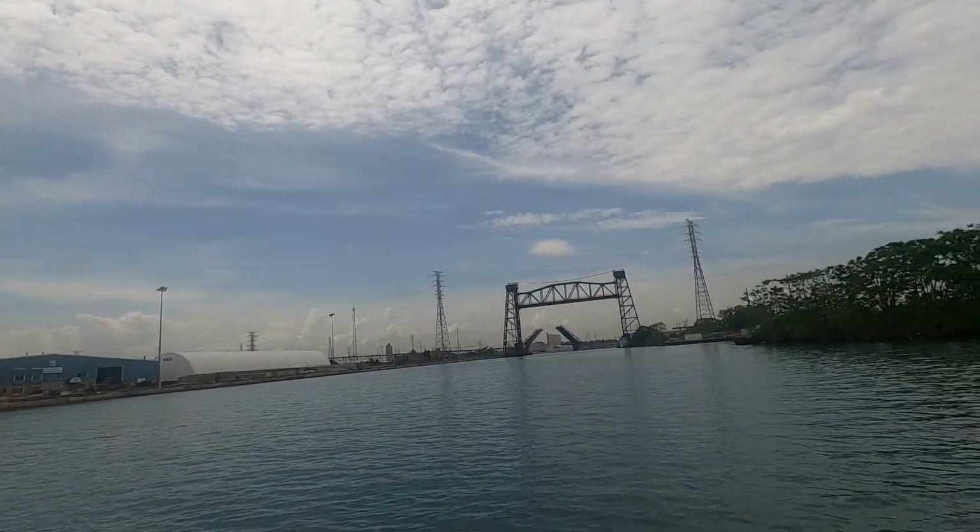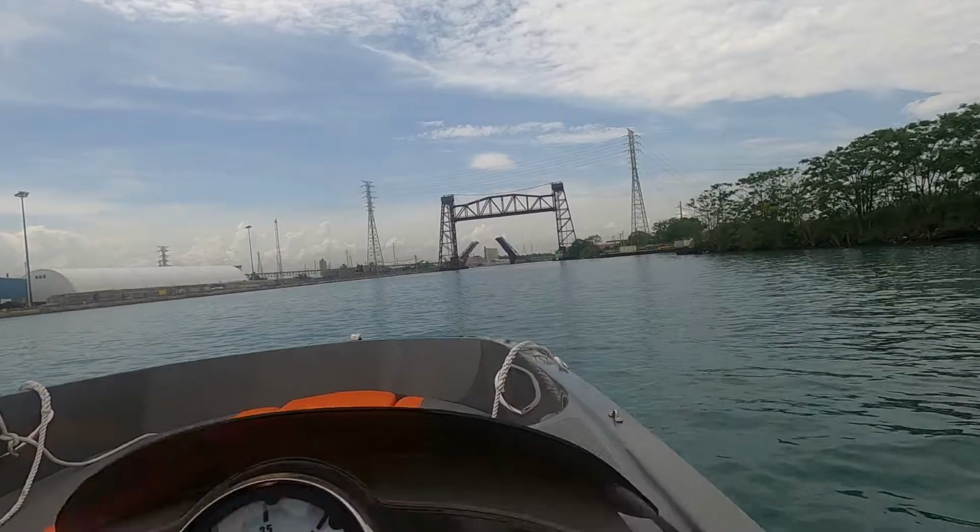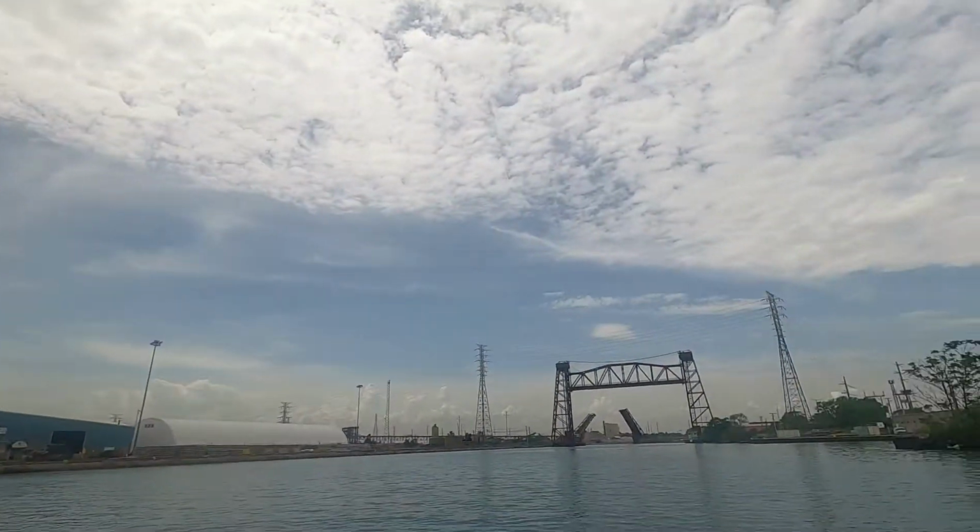Bridge is going all the way up. With my luck, that's where the barge is gonna park at, right? So I'm actually trolling, but it's fast. It's 4 miles an hour. You should be about 2 miles an hour in this little area. So my lure is probably just bouncing all over there. But I'm just trying to get into the mouth over here before the barge comes.